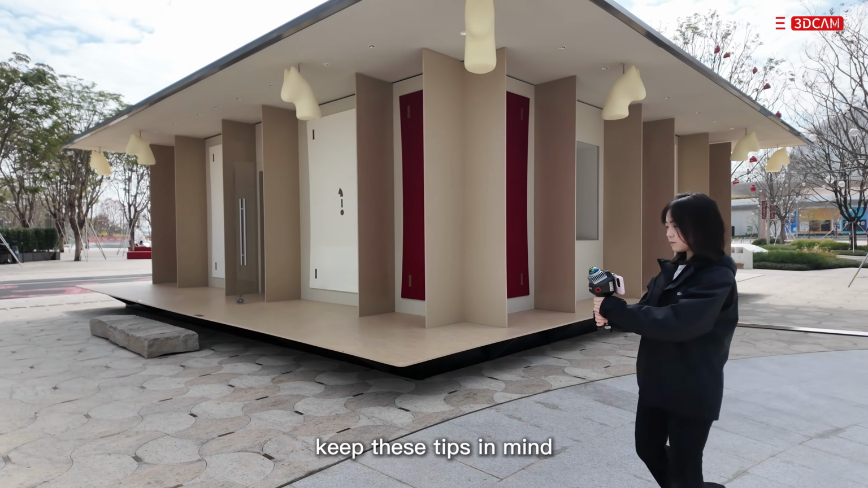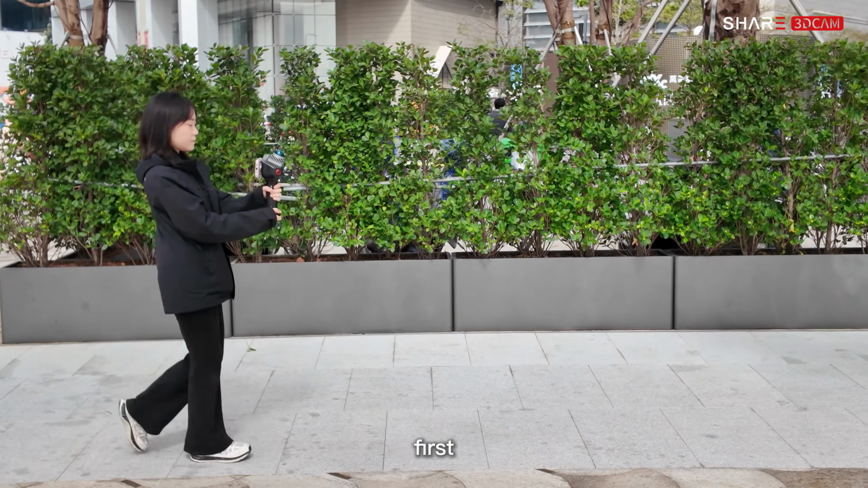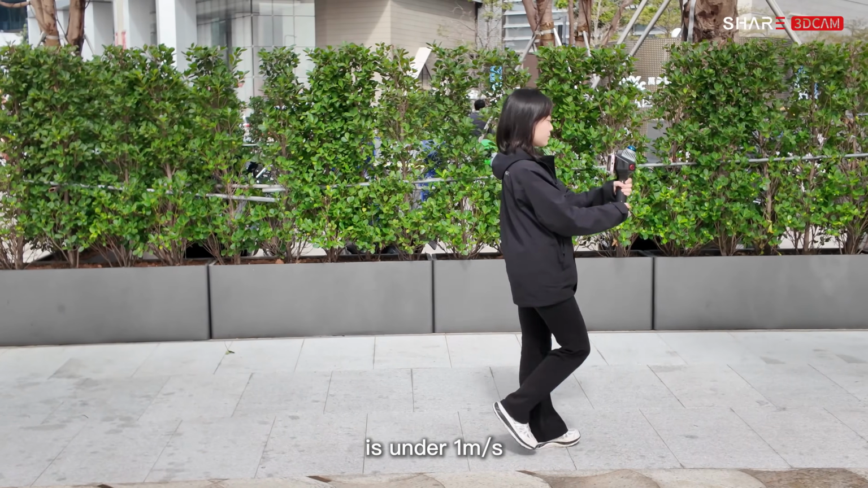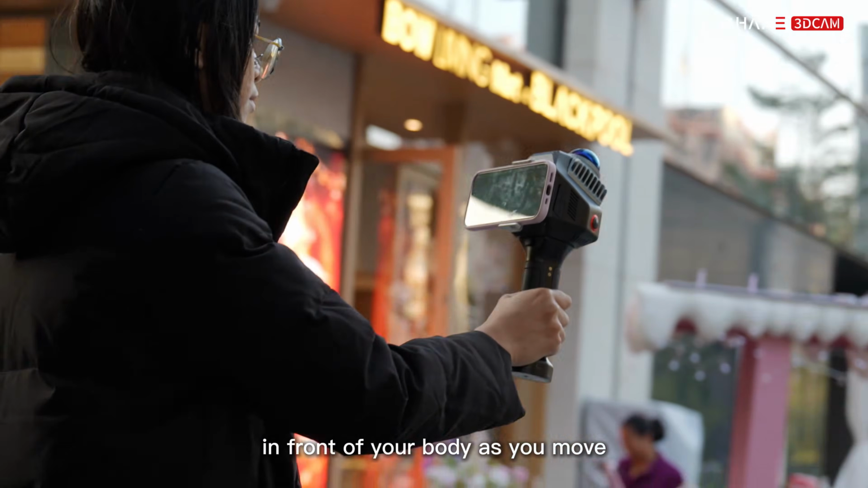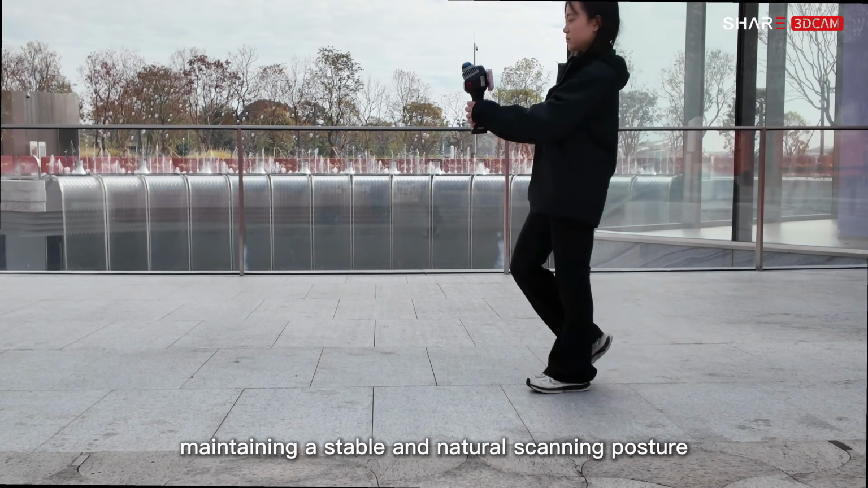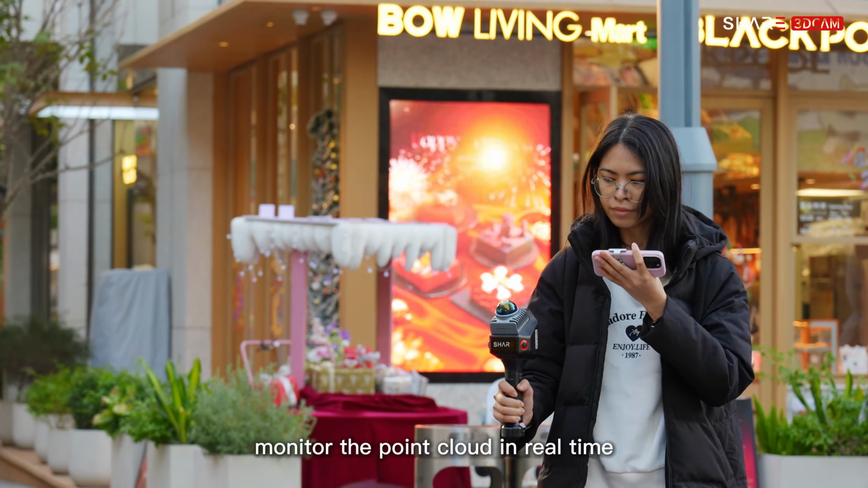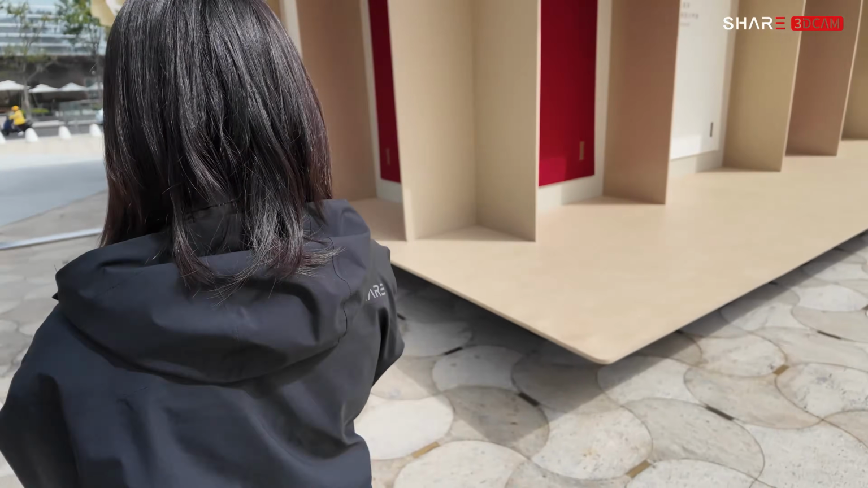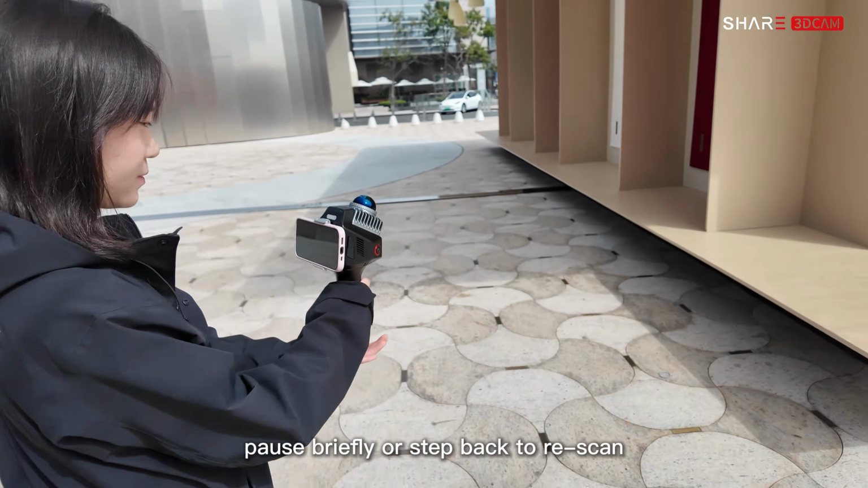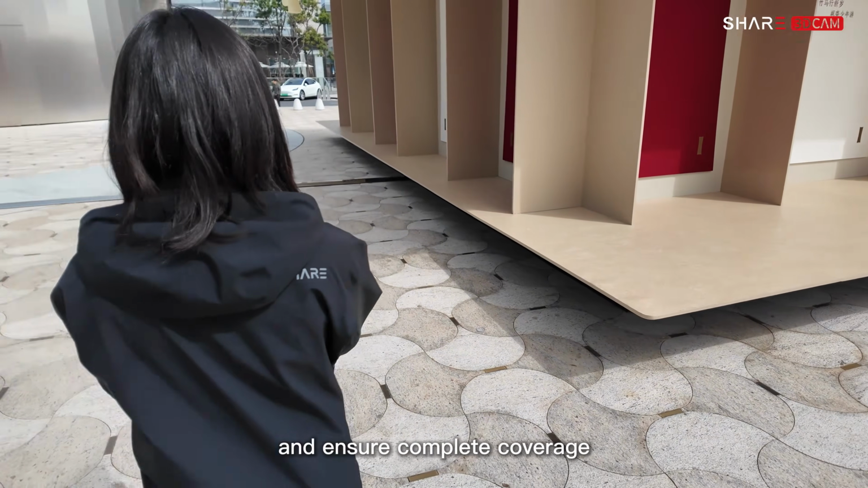While scanning, keep these tips in mind to ensure the best point cloud results. First, our recommended scanning speed is under 1 meter per second. Keep the scanner positioned in front of your body as you move, maintaining a stable and natural scanning posture. As you scan, monitor the point cloud in real time. If you notice gaps, especially around corners, pause briefly or stay back to rescan and ensure complete coverage.